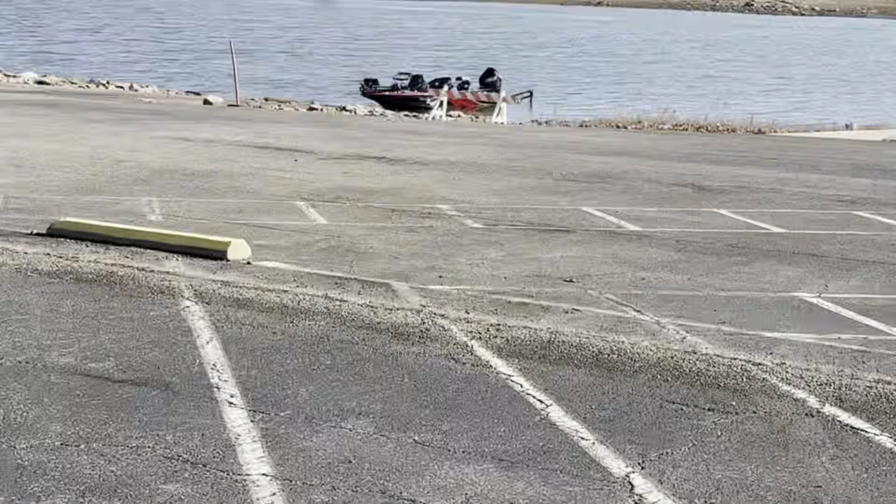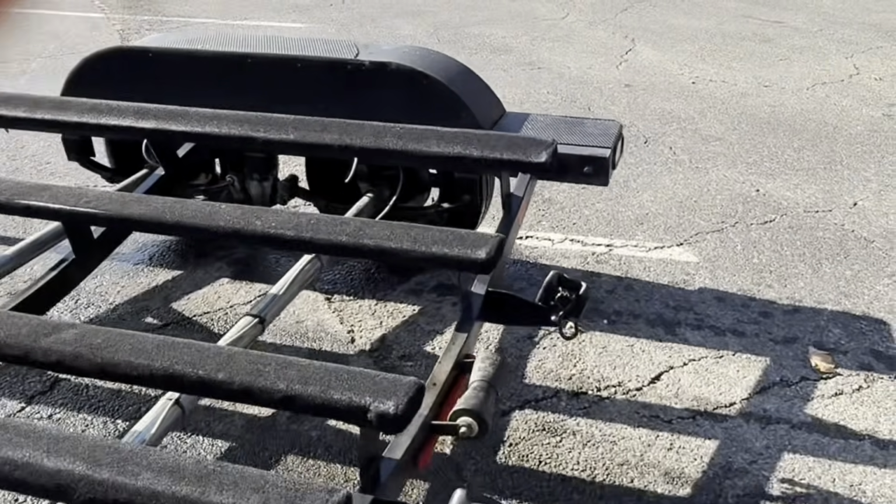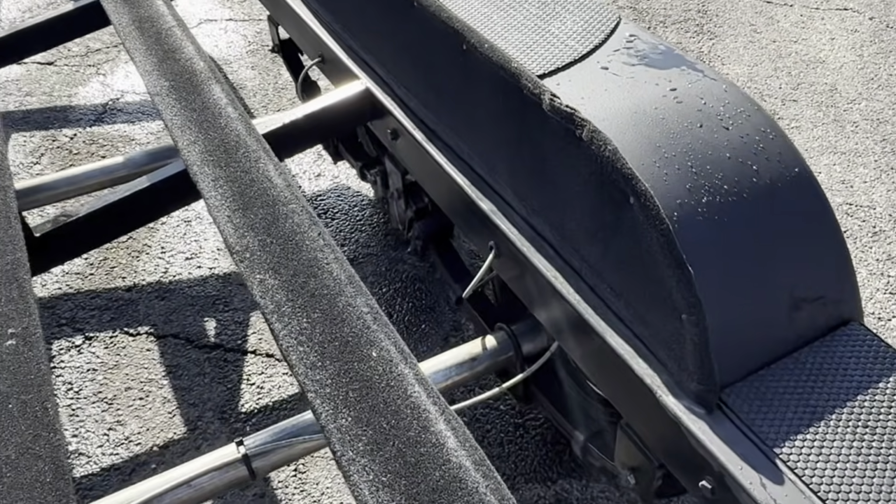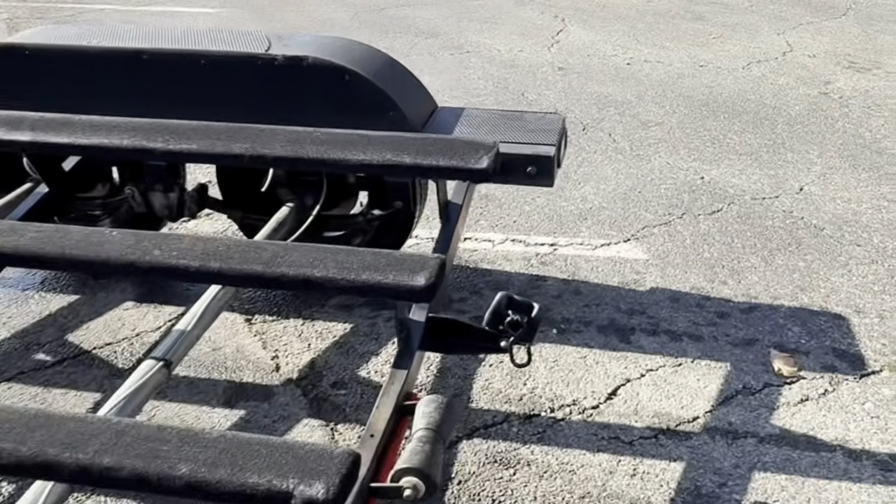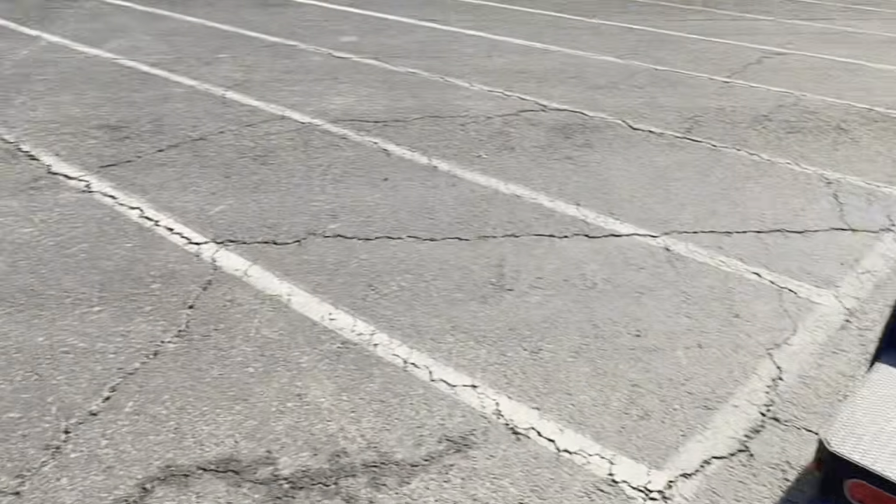Got the boat in the water down there. Before I go down there, I always like to do a quick inspection on my trailer just to make sure that everything's good and nothing's out of whack. I like to check my leaf springs, make sure there's nothing obvious in my tires, stuff of that nature. A lot easier to see when the boat's off the trailer. Boat's holding up. Now let's go get on the water.